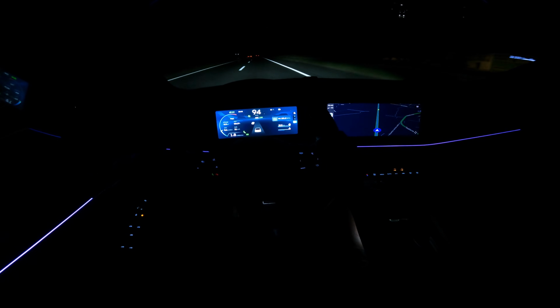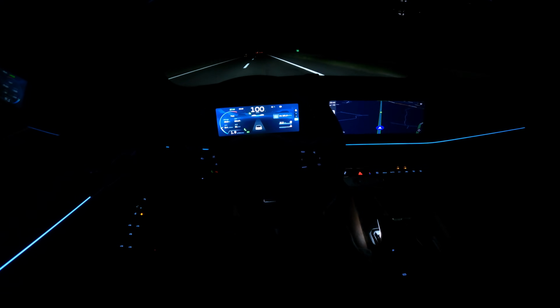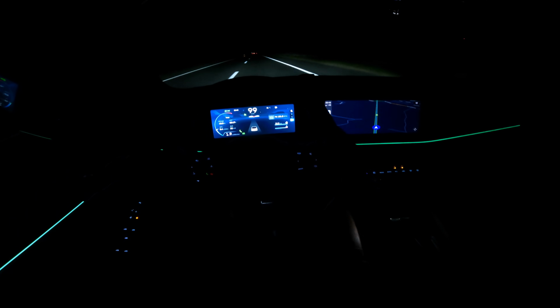Excuse me, cruise control. Now you can change the distance to 3 or 1, but I'm not happy with how the radar works. And one thing you don't have, or I think you don't have, let me just check here. Yeah, I don't think we have the lane assist.